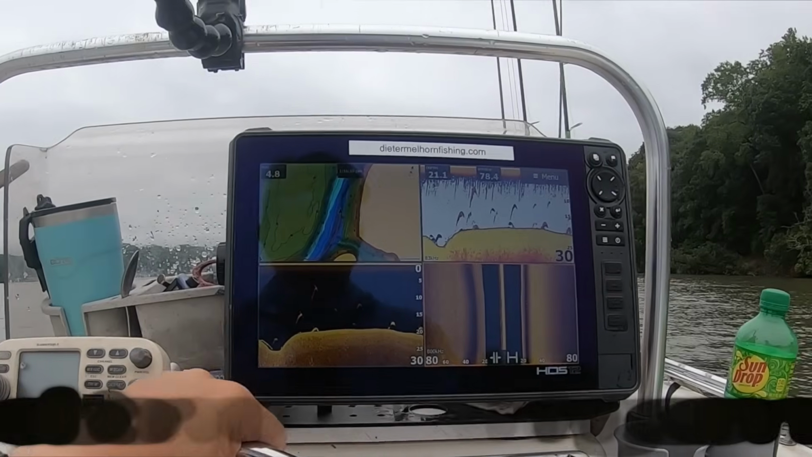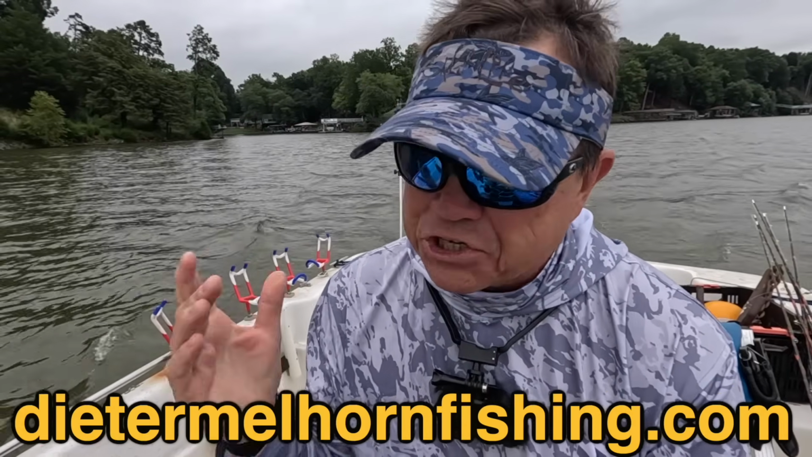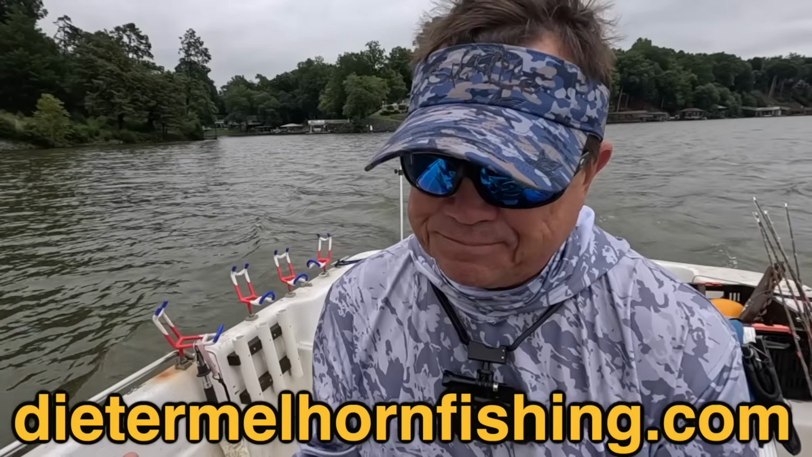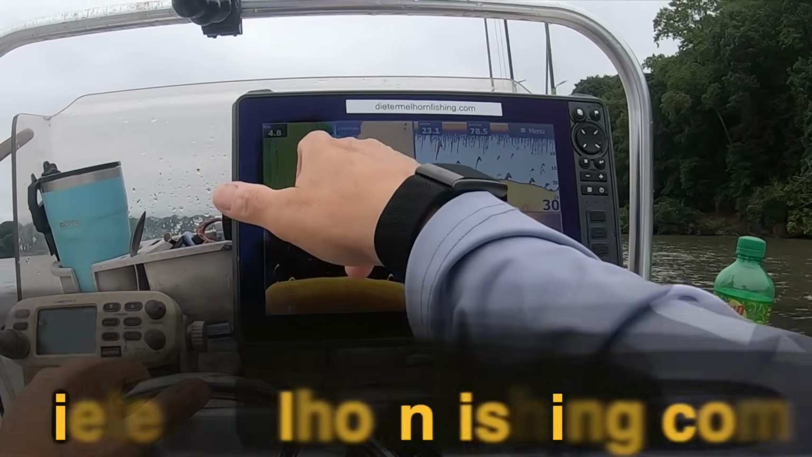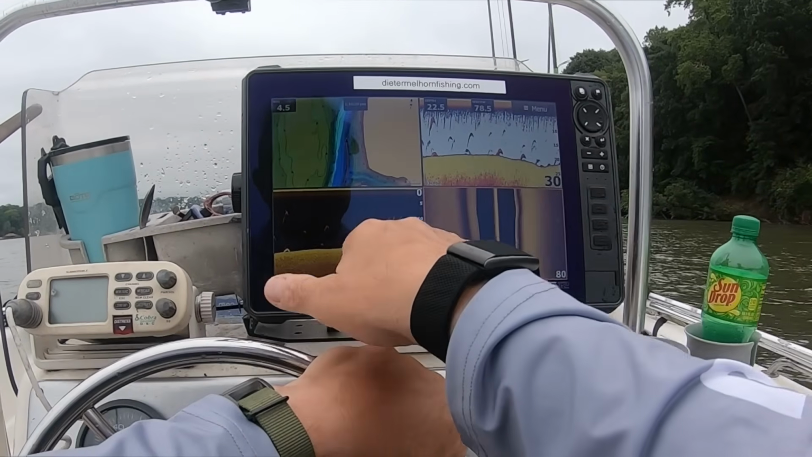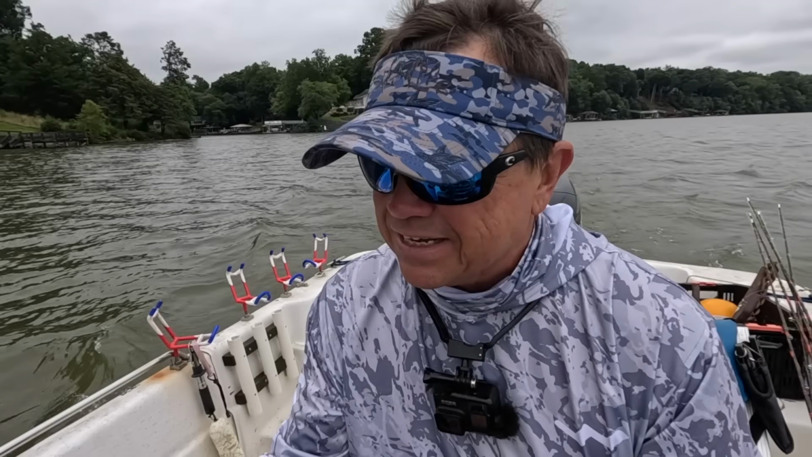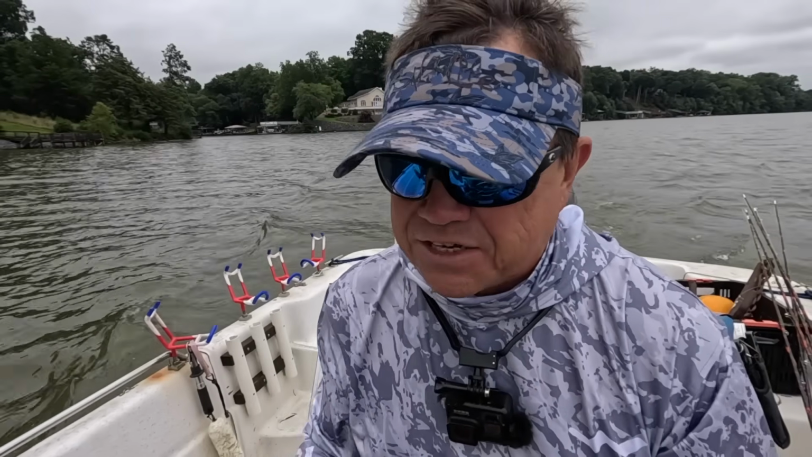So what I'm doing right here, guys, is I'm just kind of riding and looking, trying to find a good place to start fishing here. I'm kind of in a river channel right here. It's over toward the bank. There's some trees. We got a few fish in here. Nothing super huge that I'm seeing on the screen. Nothing that is super inviting, so to speak.